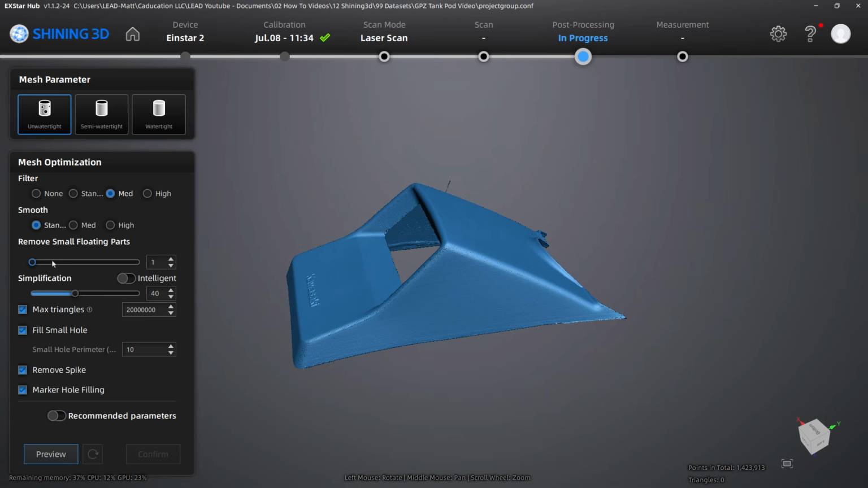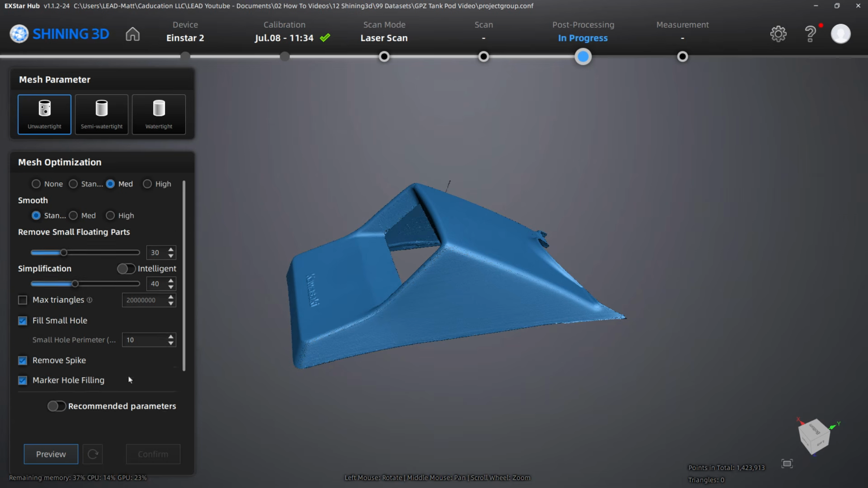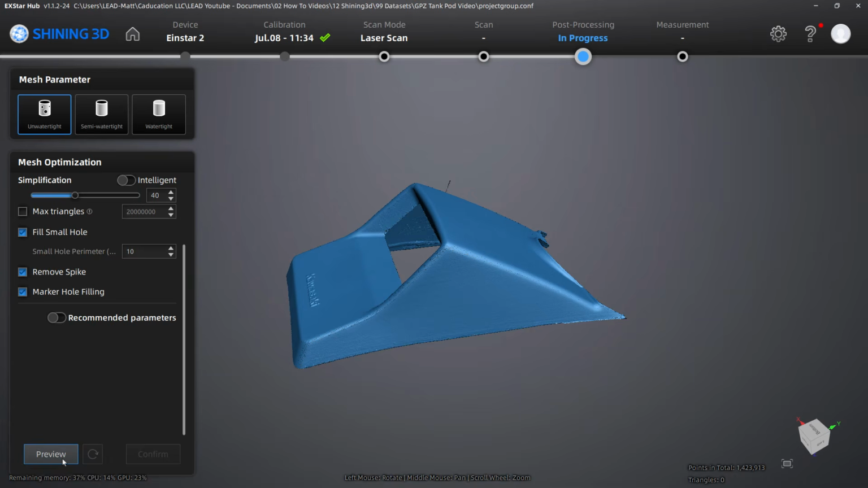Remove small floating parts. I'm going to increase that to 30. Again, there's a lot of like little things floating here. Max triangles, I don't really care about that. I just wanted to create a mesh. We can simplify it after the fact. Remove spikes, fill small holes, and there aren't any markers on the part. I tend to avoid that, but we're going to just leave that on just in case, and we're going to preview.